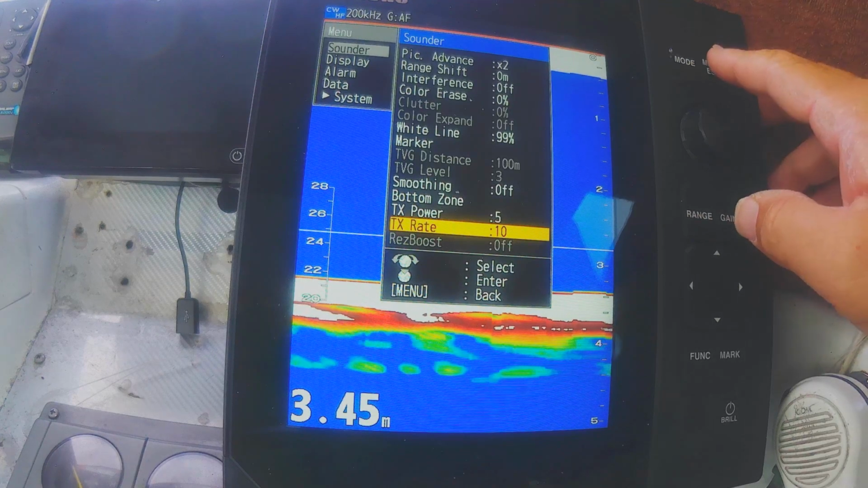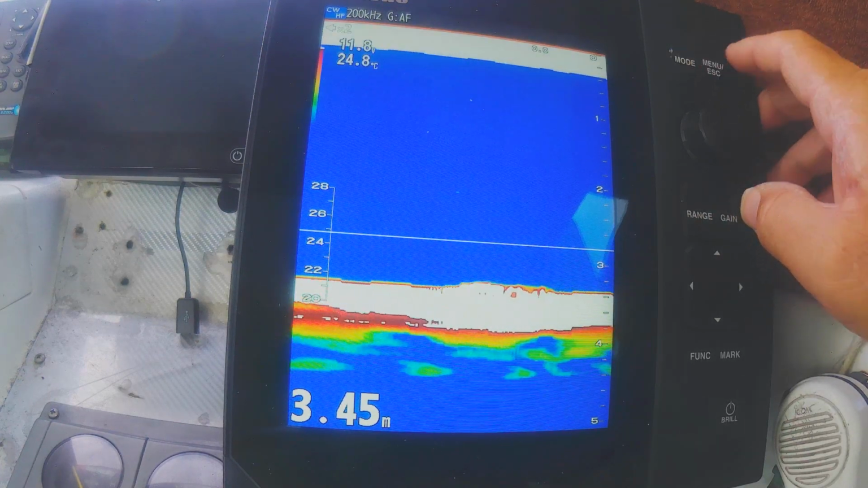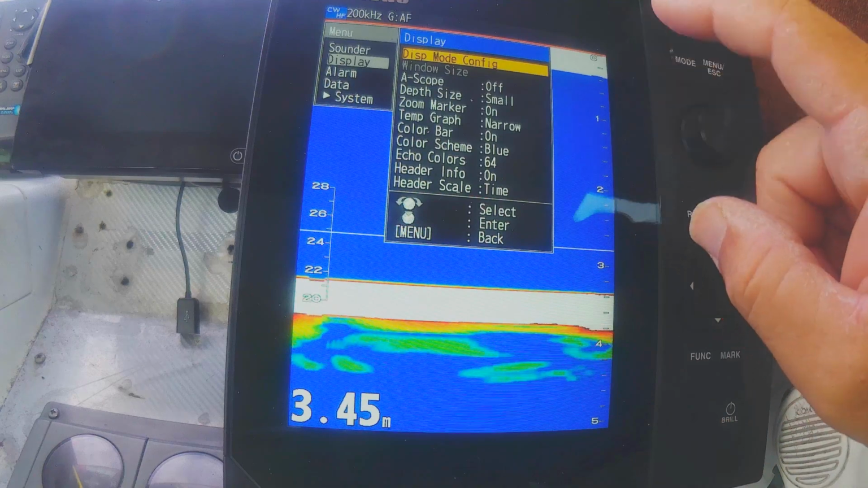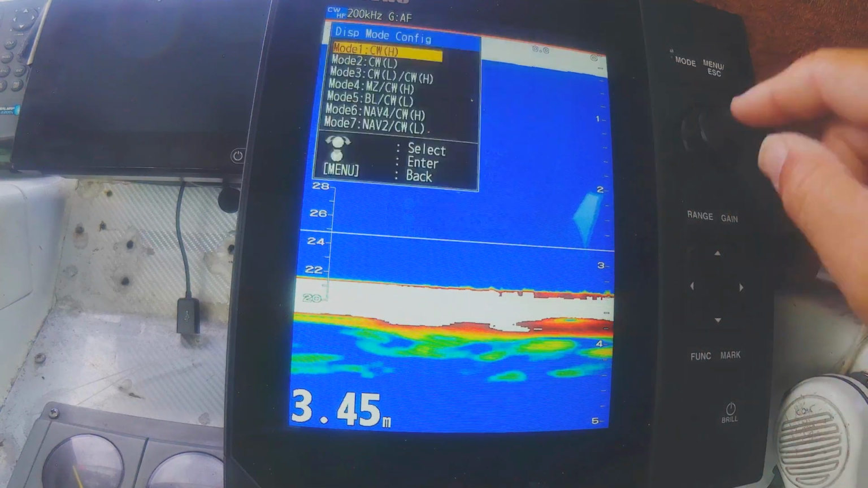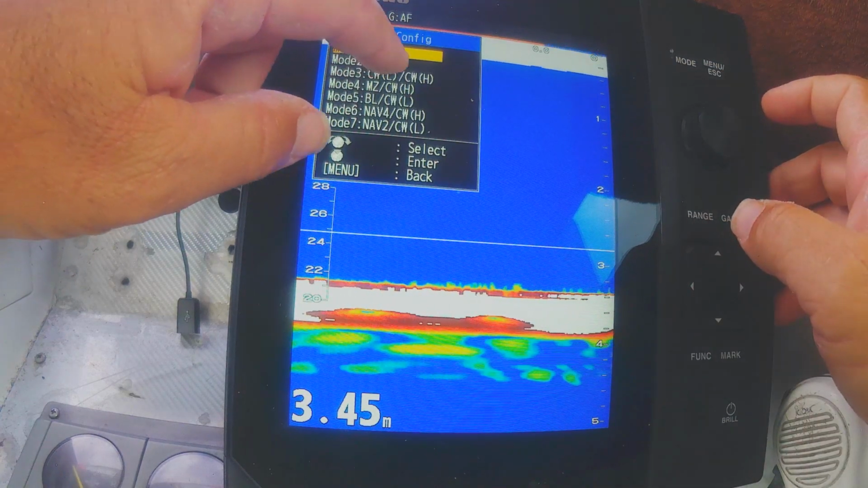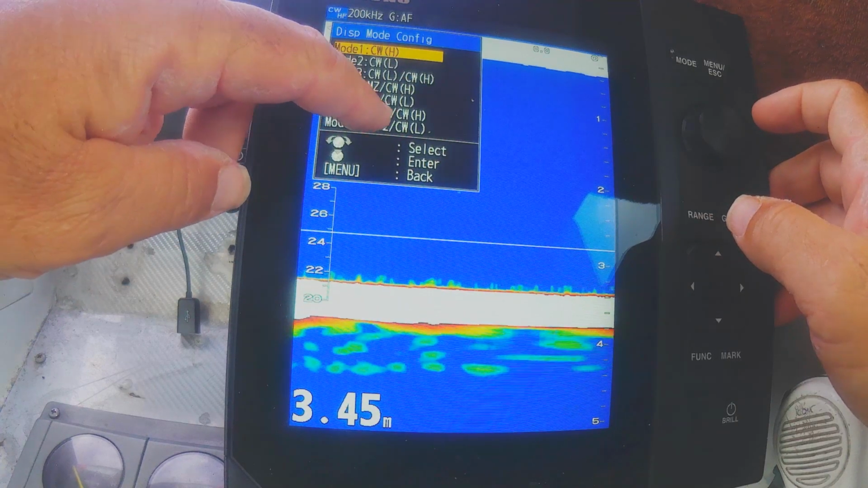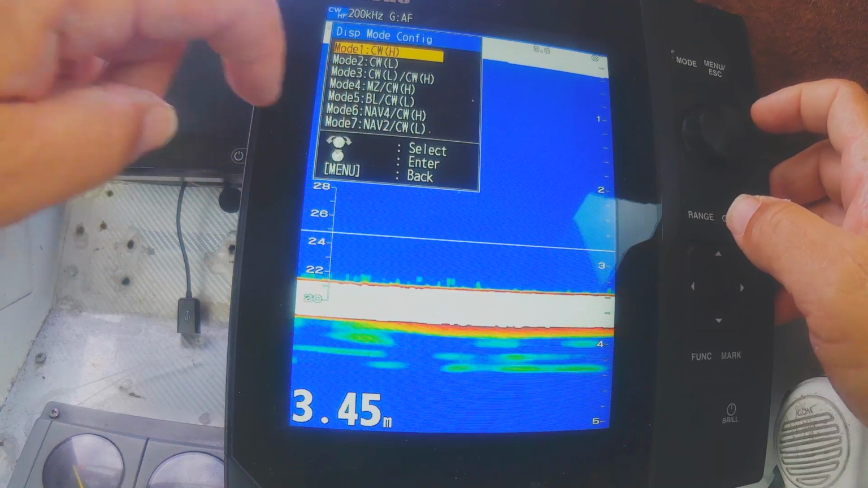So that was in the sounder display, so we'll hit escape and we'll go menu, go down to display, display mode config. So this is what I talked about before, and this is like Pages and all the other brands, right? This is where you go in here, you set it up, what mode, what frequency, whether it's split, how it's split, etc. Also your nav information down here, and we've set up nav stuff in my mode 6 and 7.